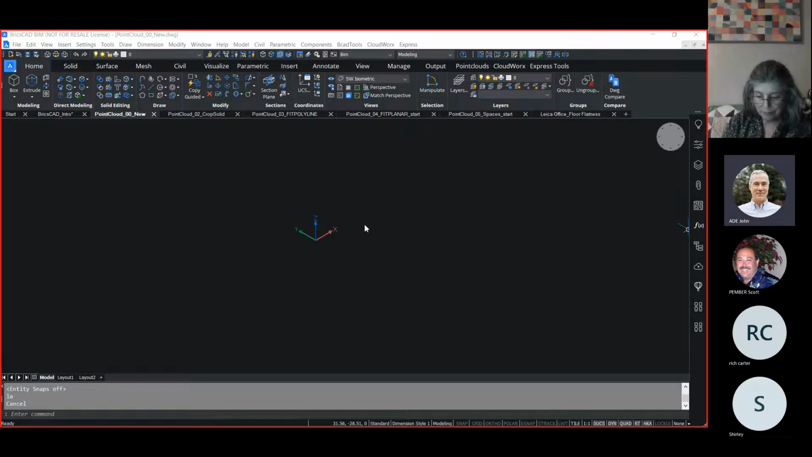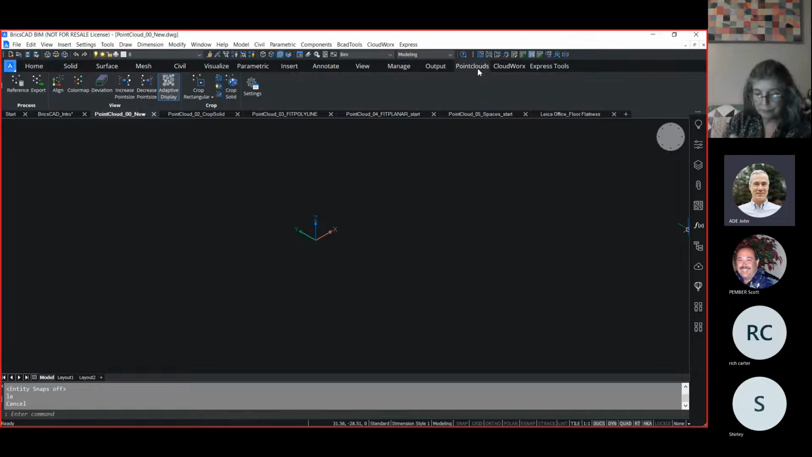So we start with using point clouds by looking at our point cloud tab on the ribbon and the reference manager.